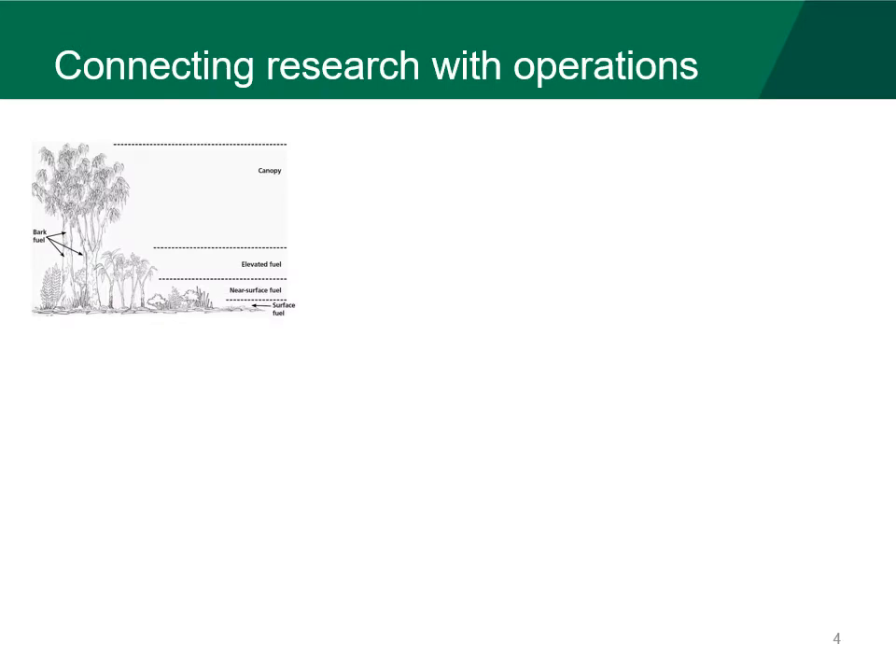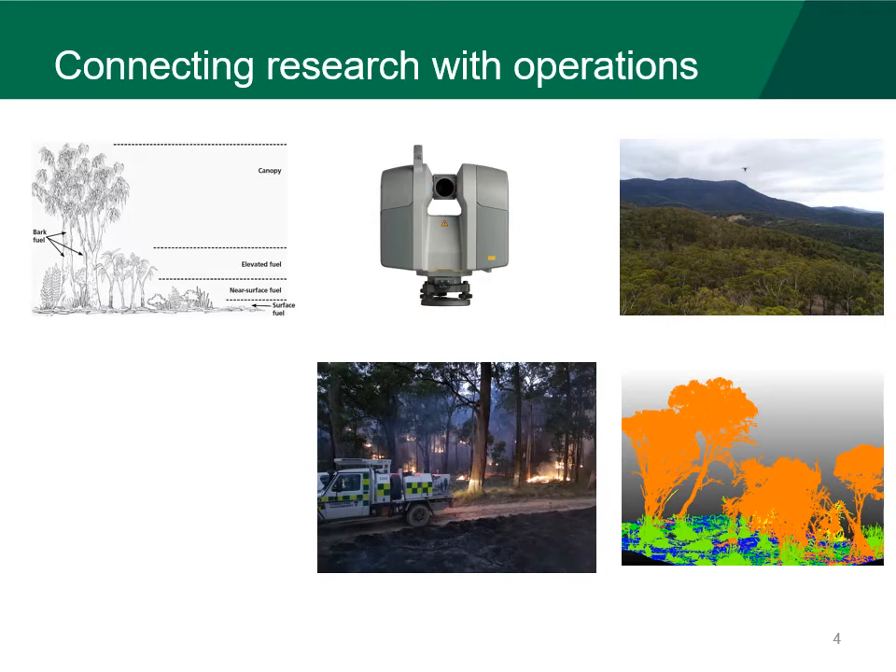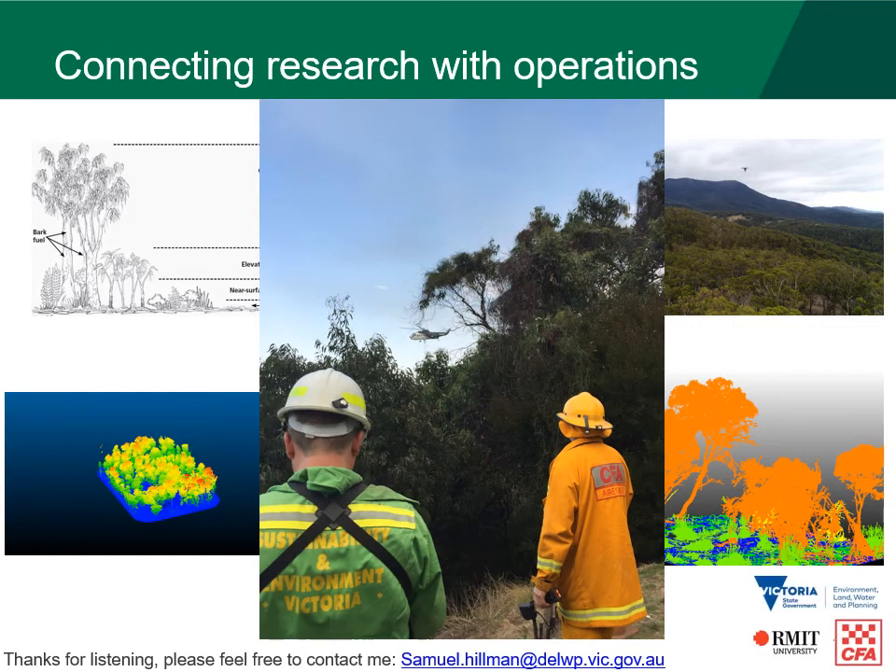To reiterate, we started here, wanting to measure fuel structure accurately. We use ground-based and airborne techniques to measure 3D structure, and we do this because we want to make more informed decisions about risk quantification and fire behaviour when we're out here, ultimately benefiting emergency organisations and the Victorian community.